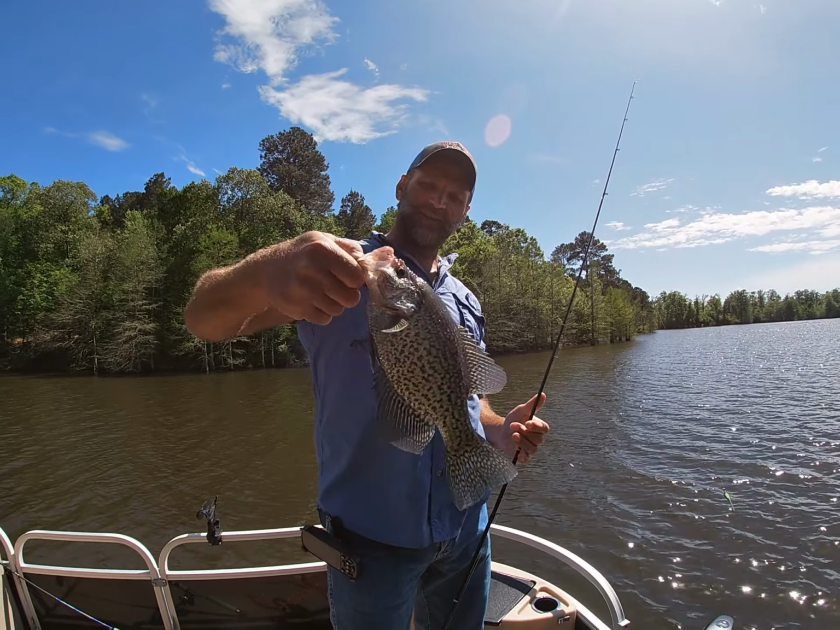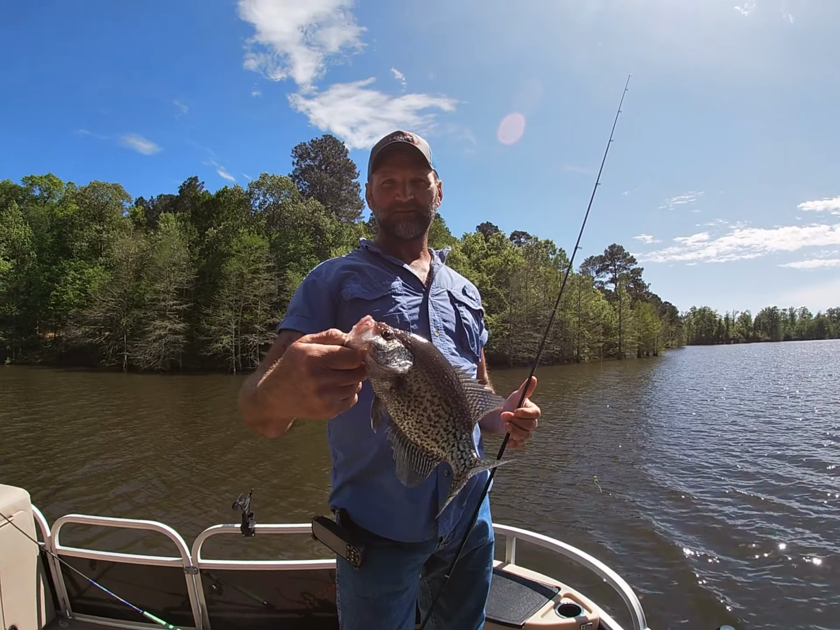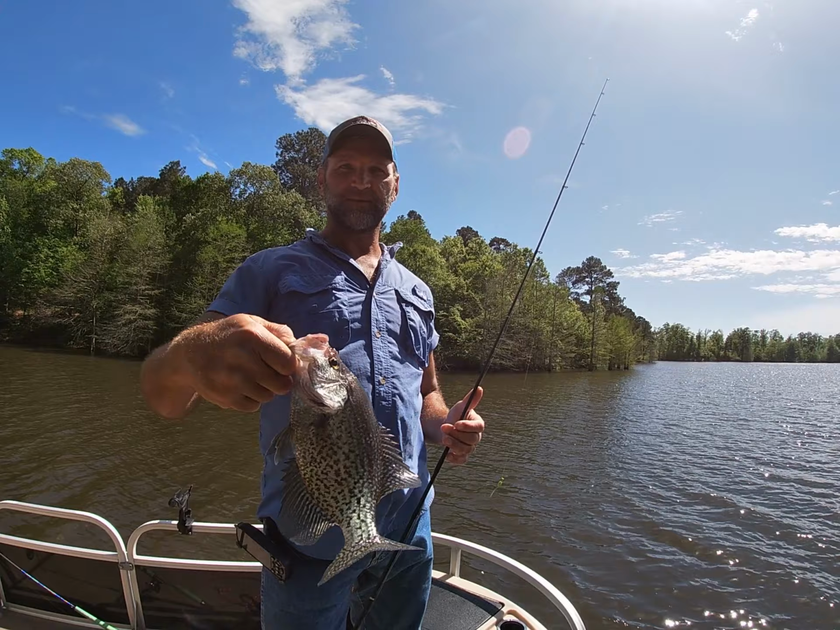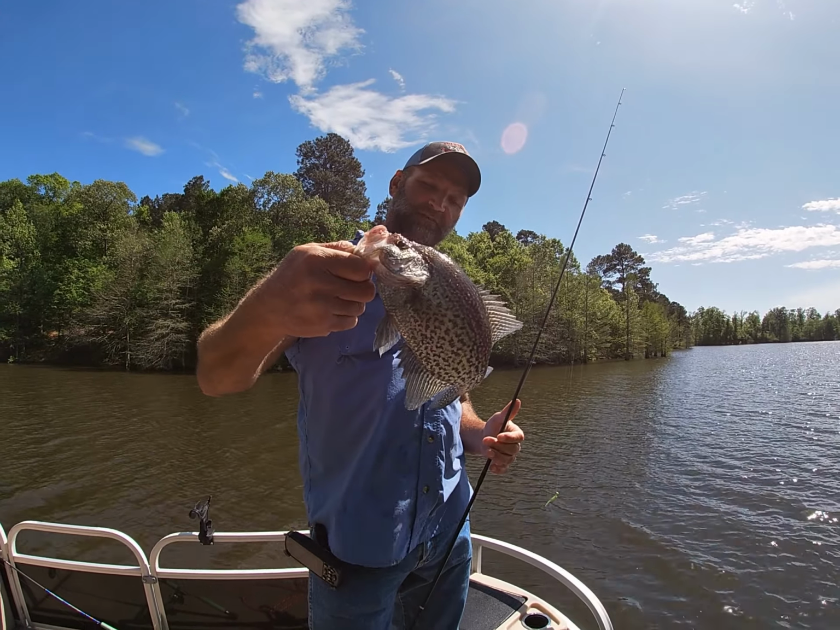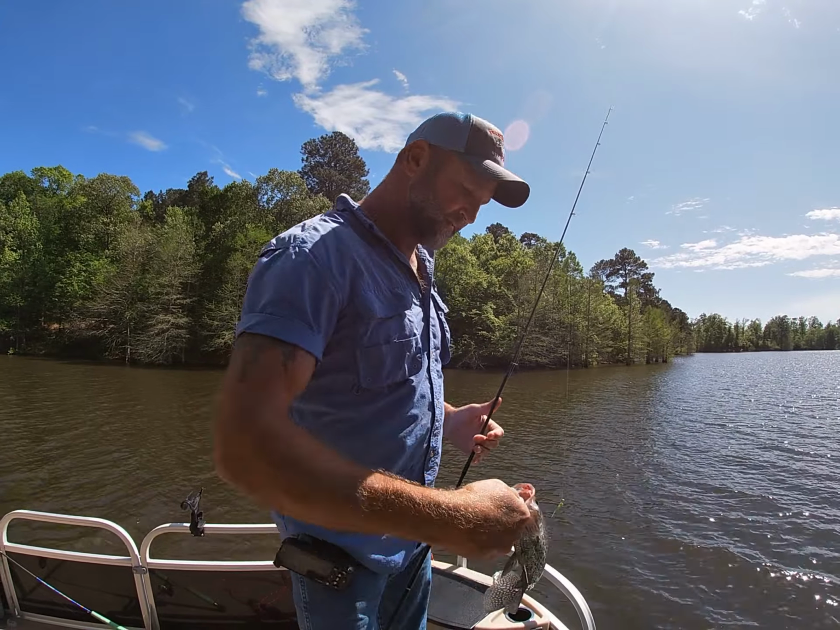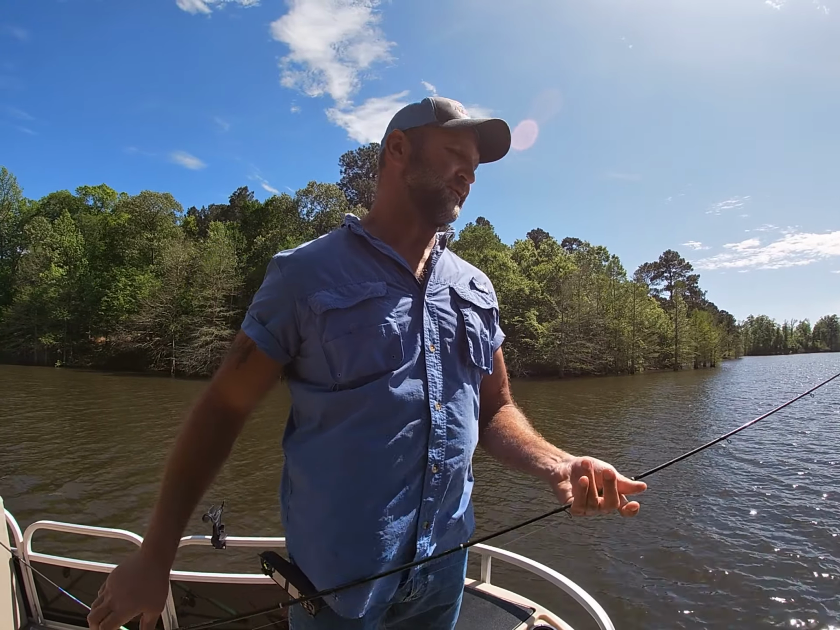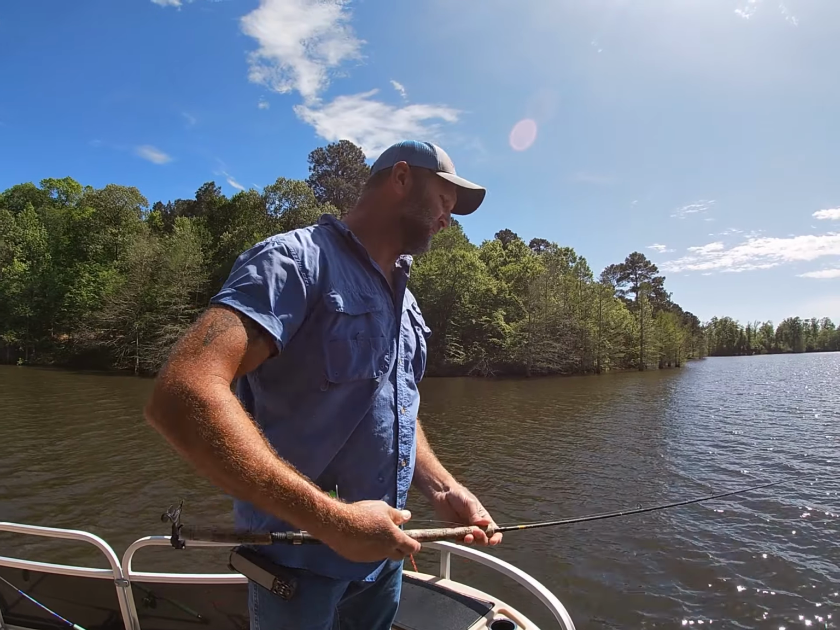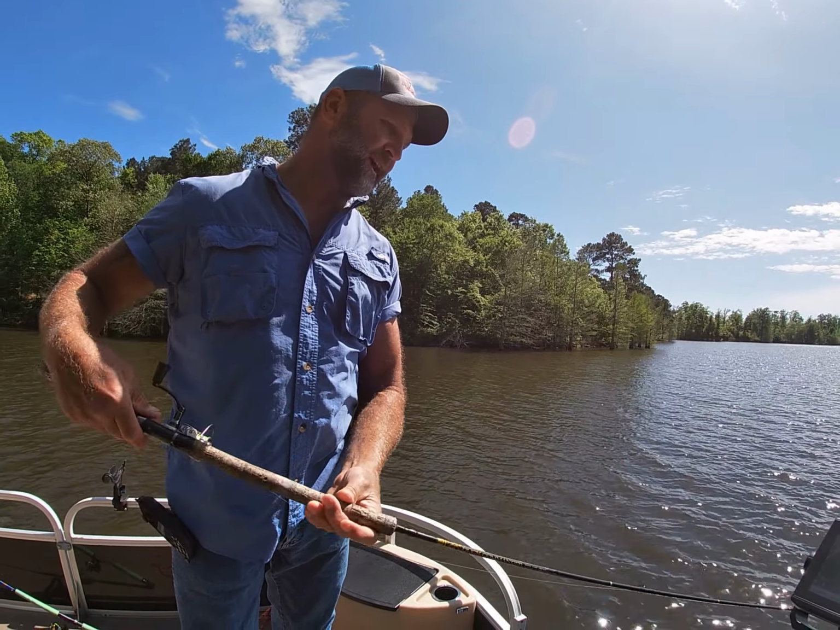It's been an awesome day. We actually caught quite a few fish. I'm gonna say pushing 20 probably. We've been pretty well just focusing on singled out individual stumps. Most of them have one fish. This one here just happened to have 6 or 8. We caught, I think, 5 of these.